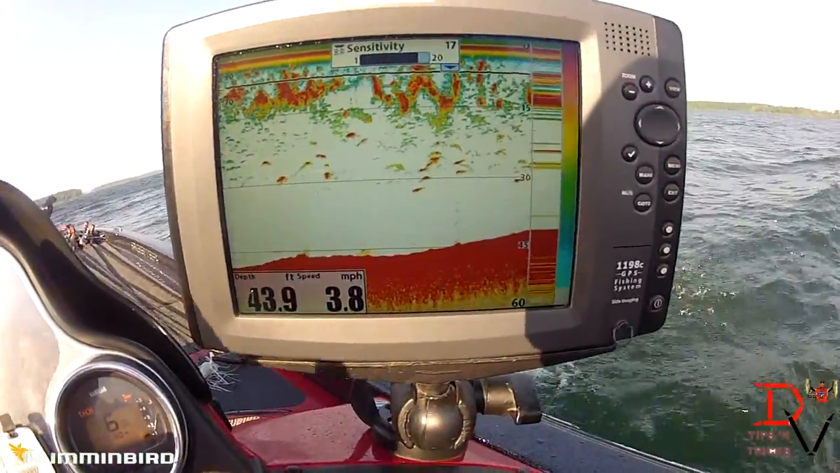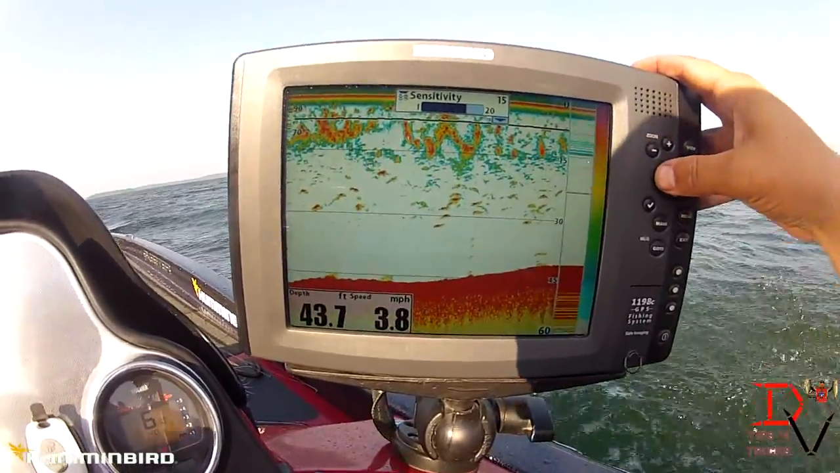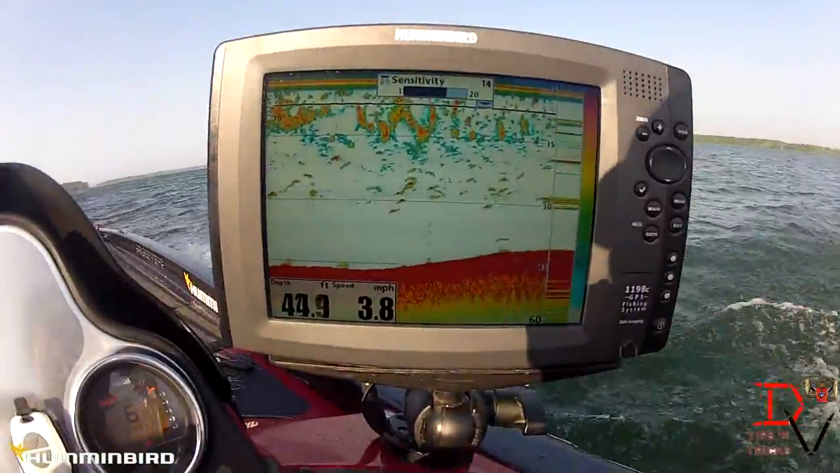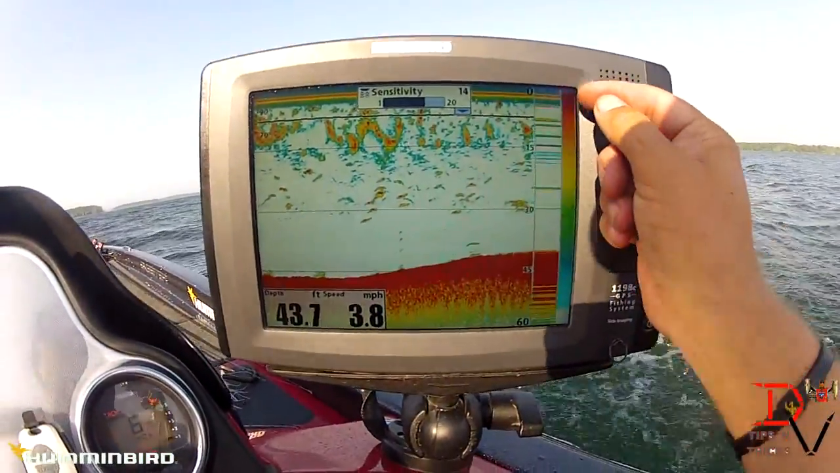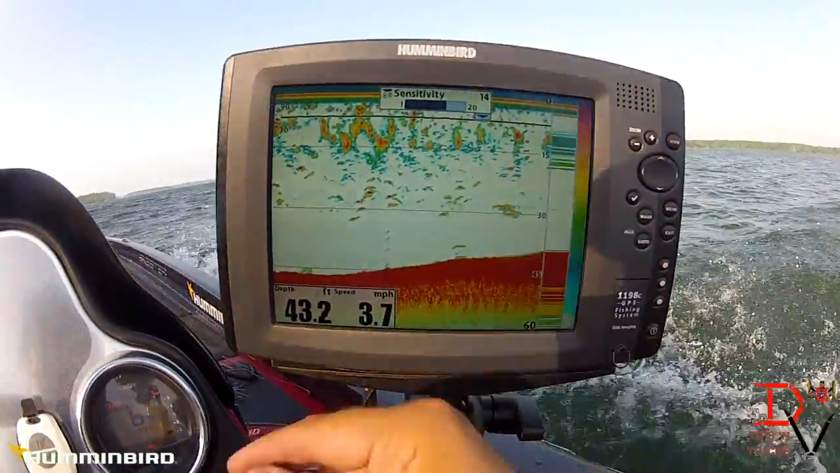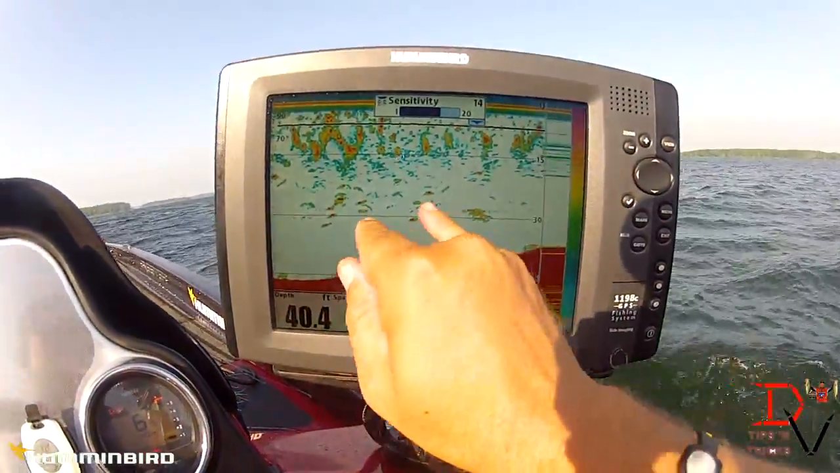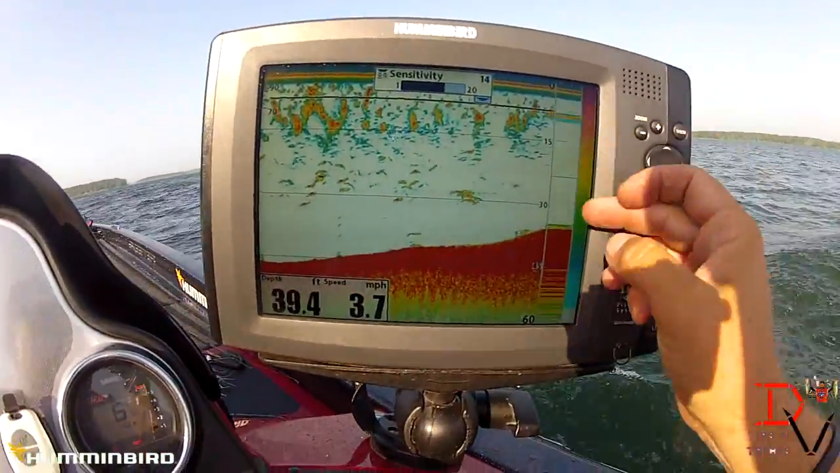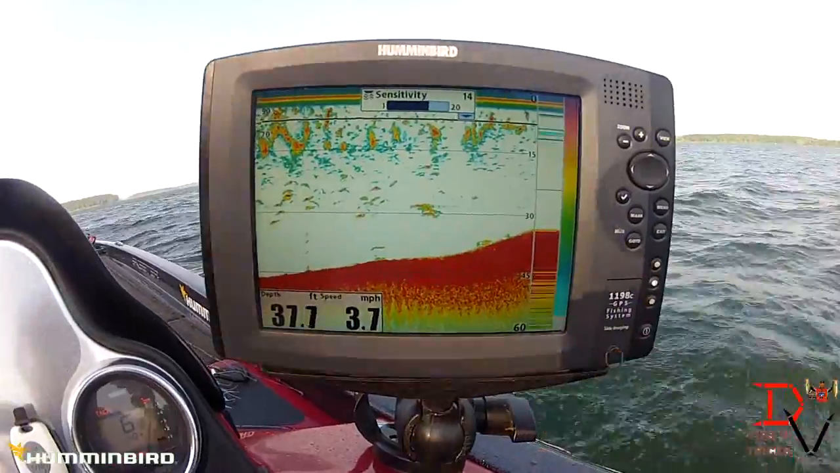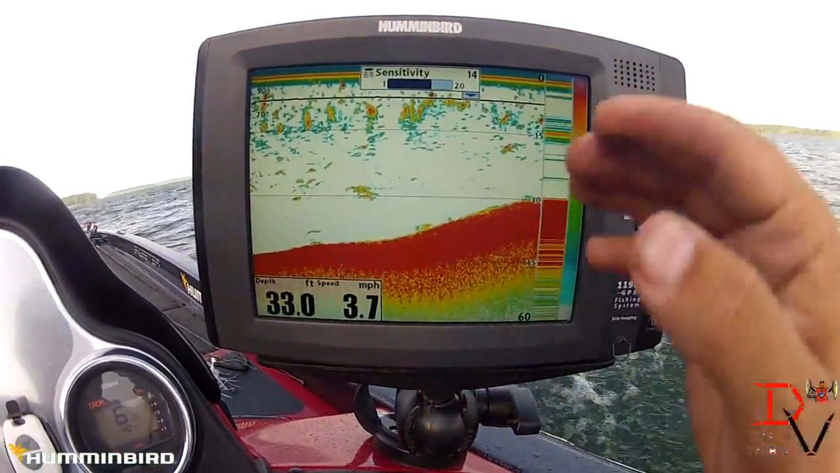So same thing with clear mode. We want to adjust the sensitivity just to get the clutter out. And one of the reasons I like to do that is because of this red. When I see red, that fish is directly below the transducer. It's not off to the sides out here, it's underneath. The weaker the returns get, the farther out in the cone angle that fish is. So if you're vertical fishing and you're fishing for that exact fish, directly below the boat.